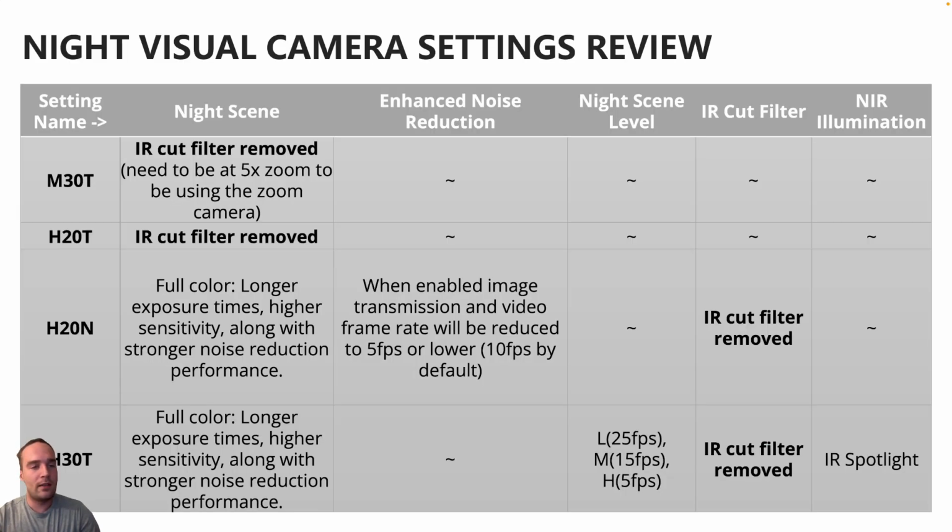If we put the 4 systems together we talked about here, night scene does do slightly different things depending on the system in use. For the M30T and the H20T, that's going to be removing the IR cut filter. For the H20N and H30T, that's going to enable our full color night vision. For the enhanced noise reduction and the night scene level, very similar between H20N and H30T, so have some additional settings and details with the H30T. The IR cut filter setting for those 2 payloads will simply remove the IR cut filter. And then finally, near infrared illumination is going to turn on the IR spotlight for the H30T.